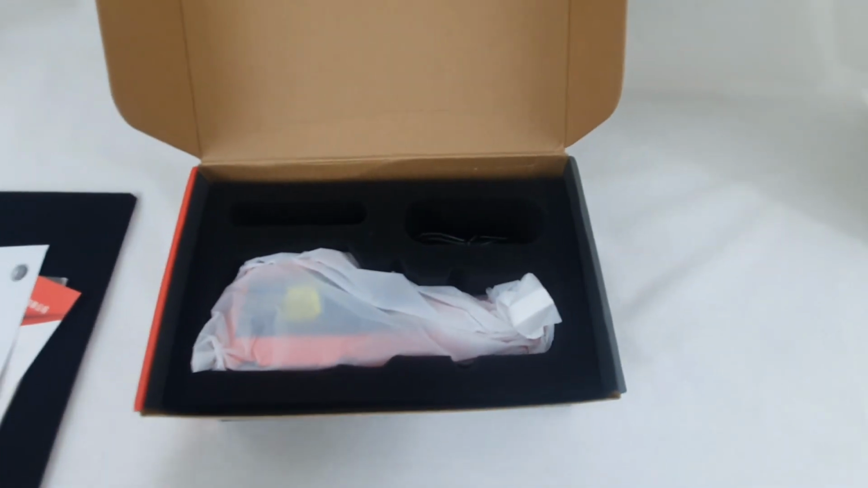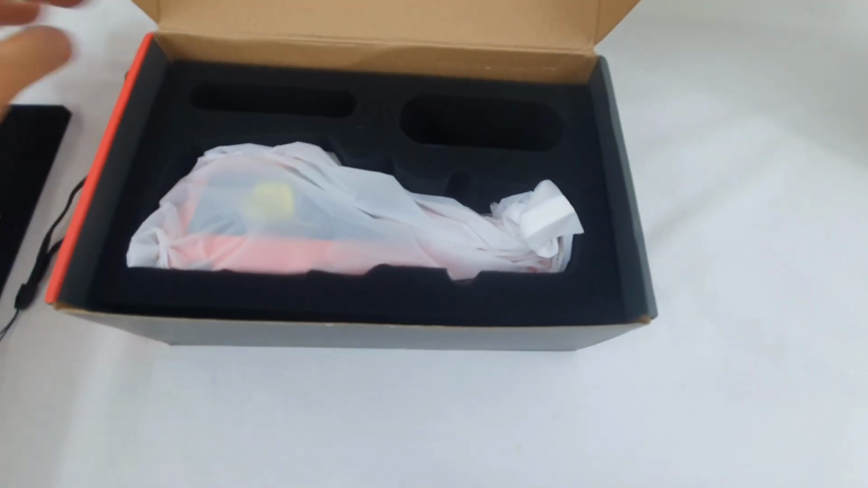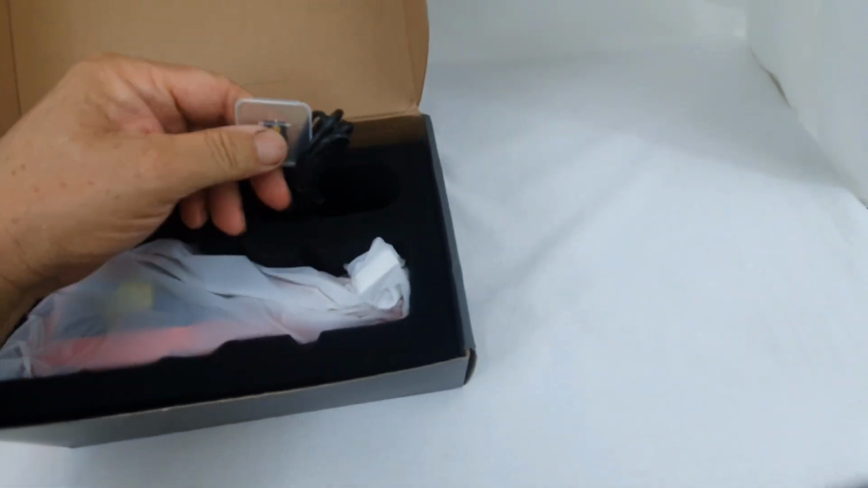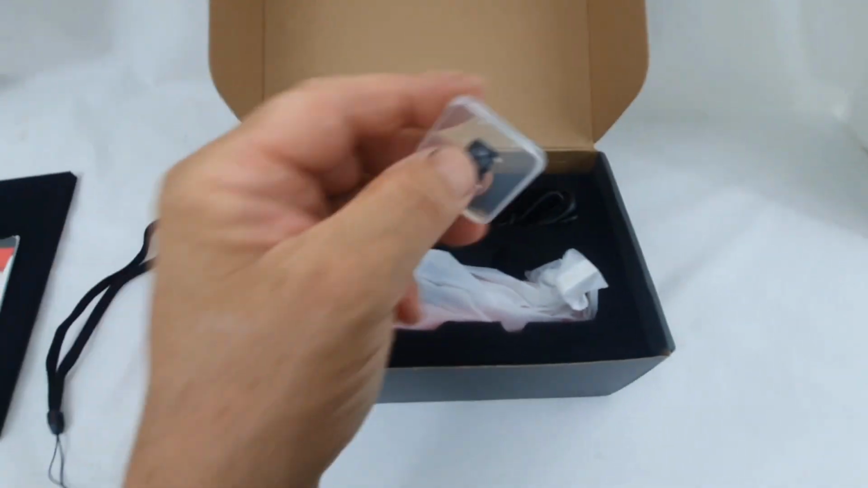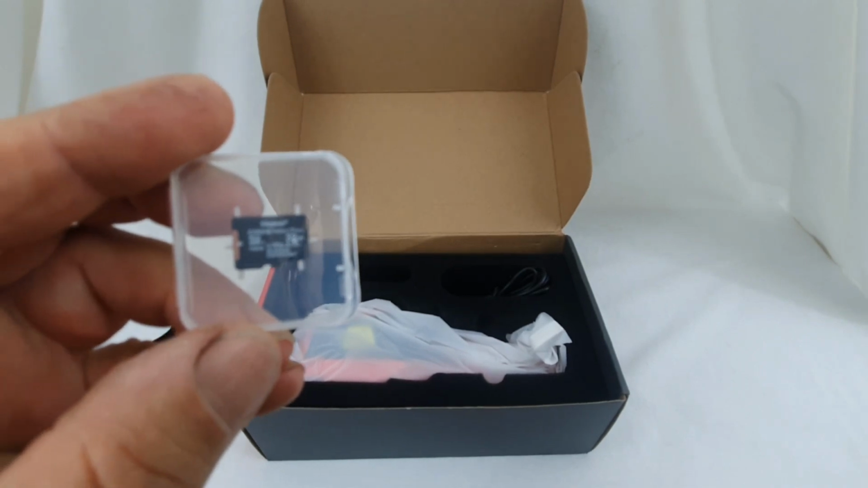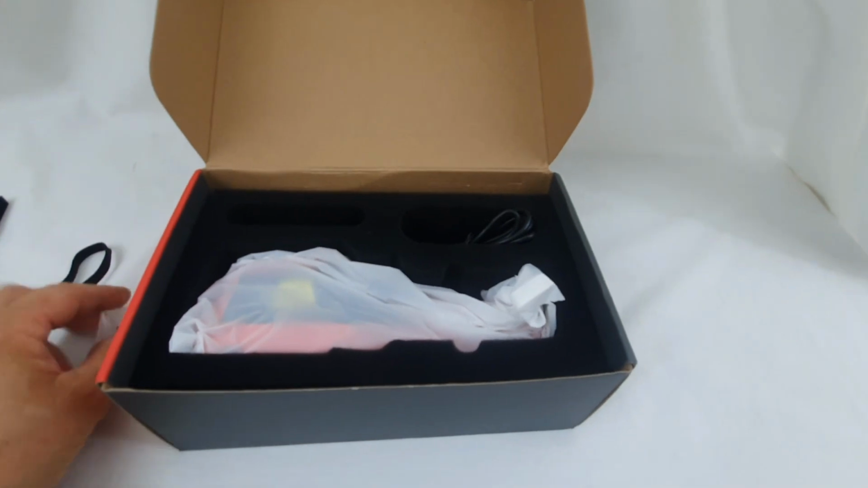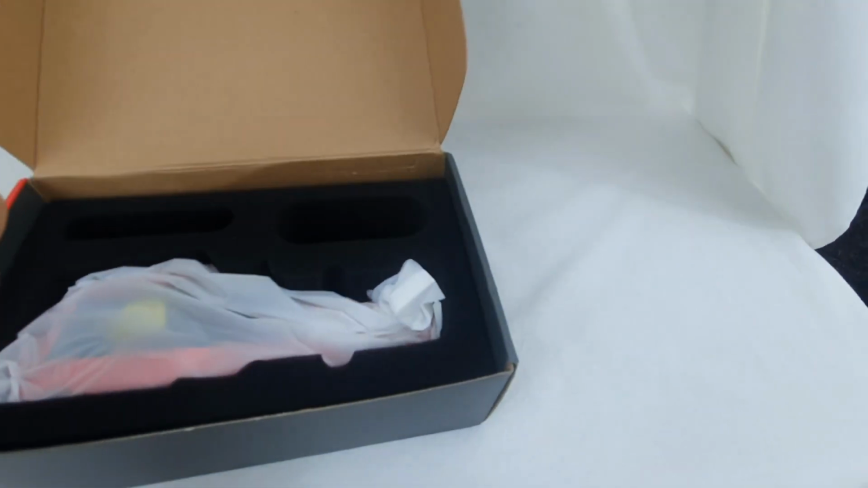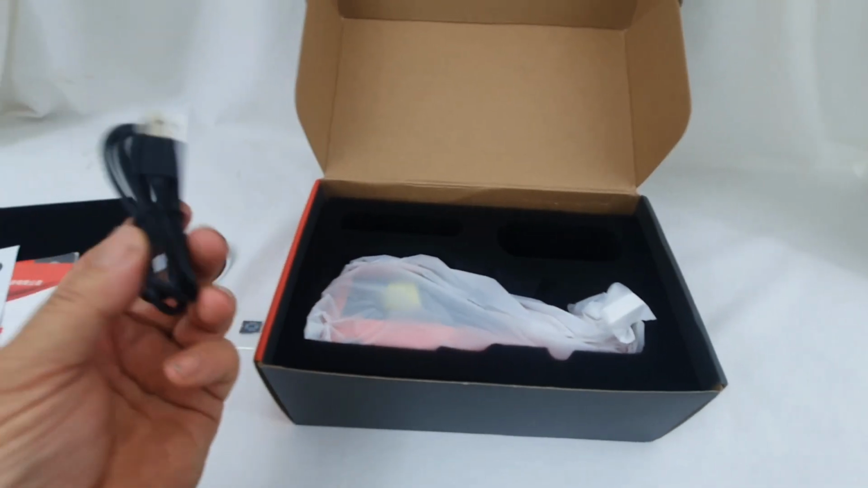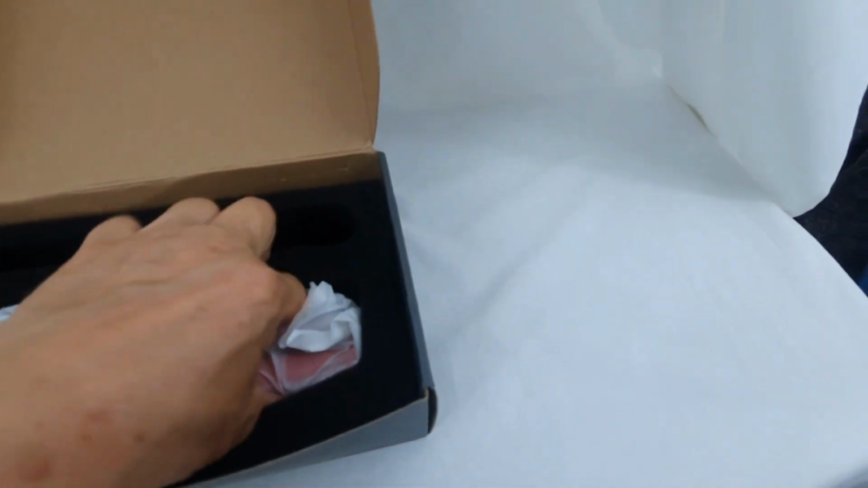Okay, so first look in the box. What have we got here? Obviously that's the camera. Bit of a lanyard. SD card. Not going to focus, but anyway, what does it say? It says 32 gigabytes. Oh, okay, 32 gig. I understood it was 16 actually. And there's a USB-C type cable. And the camera.